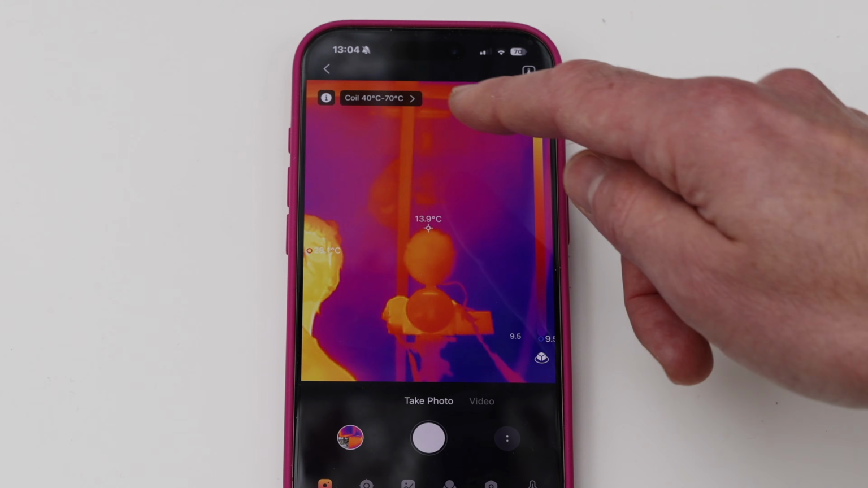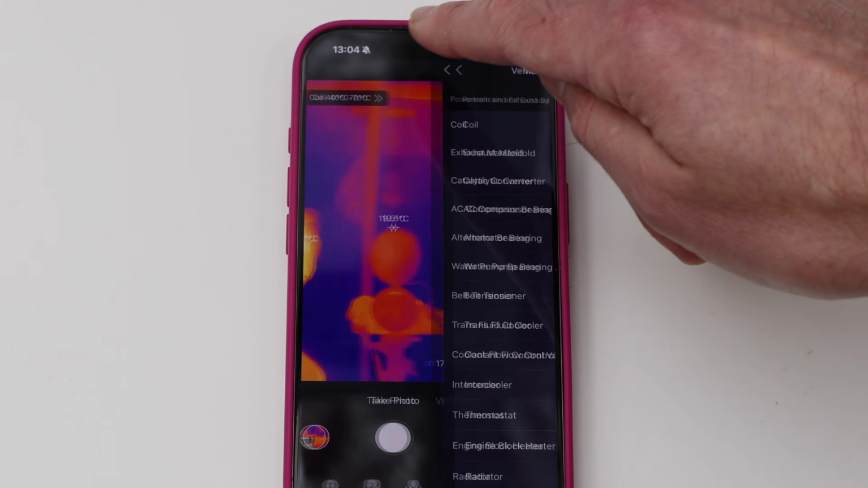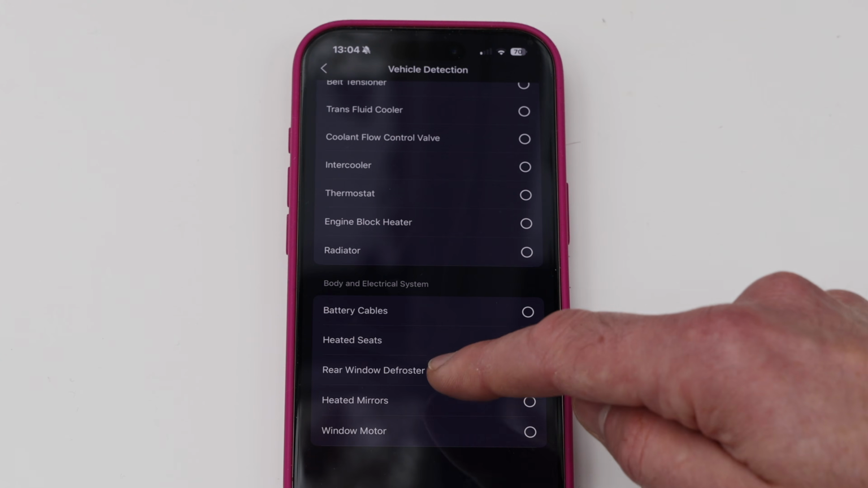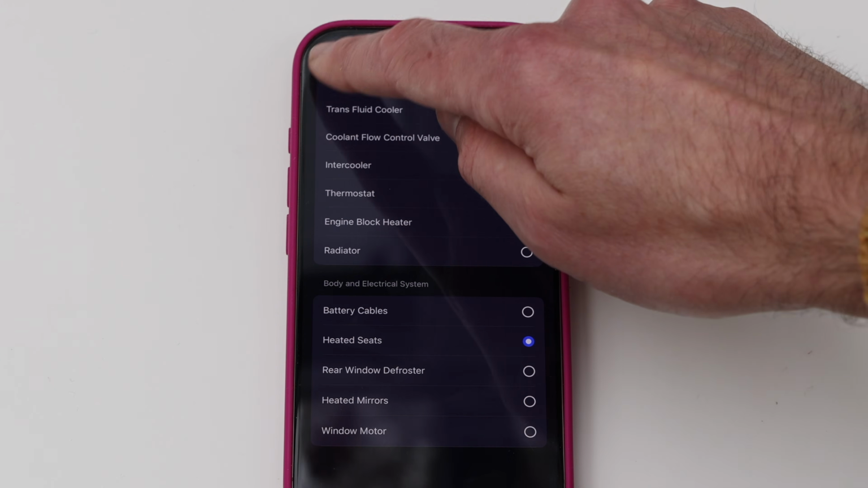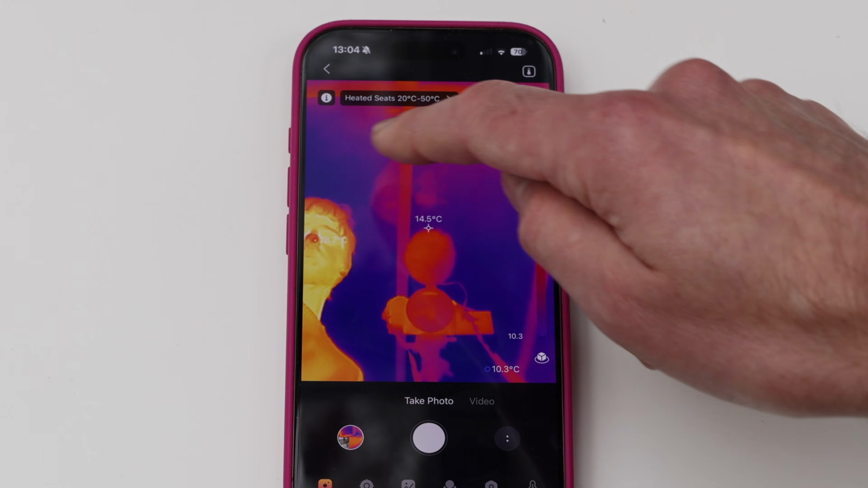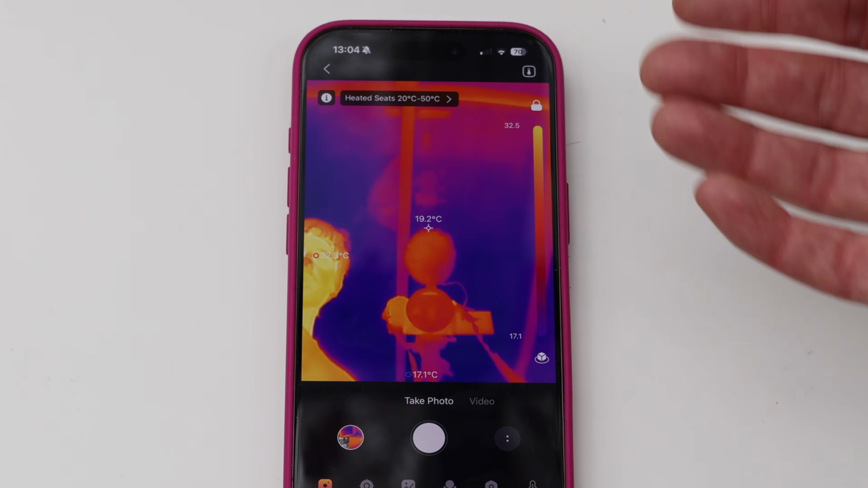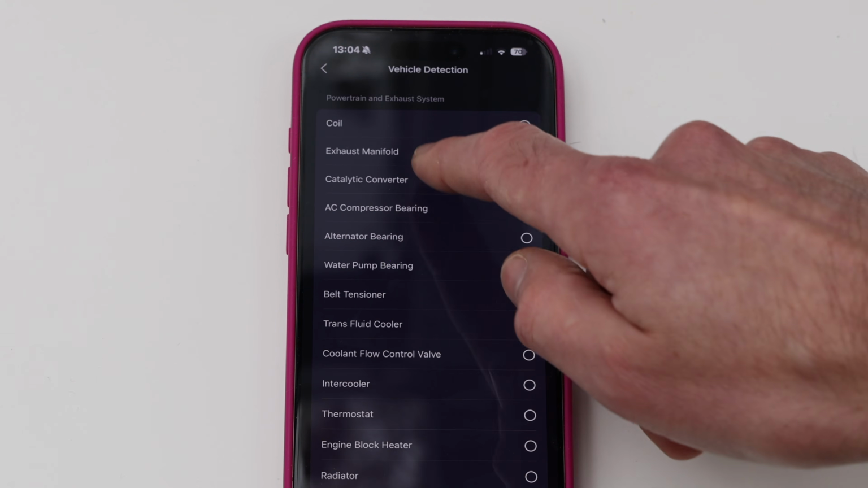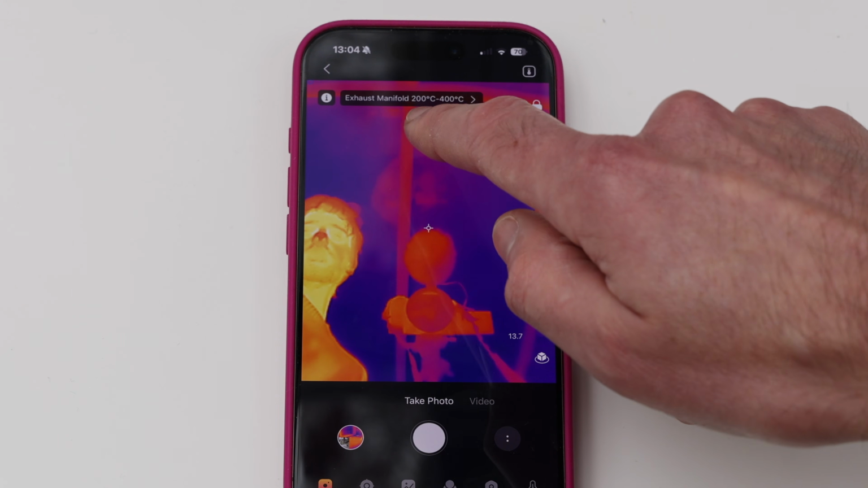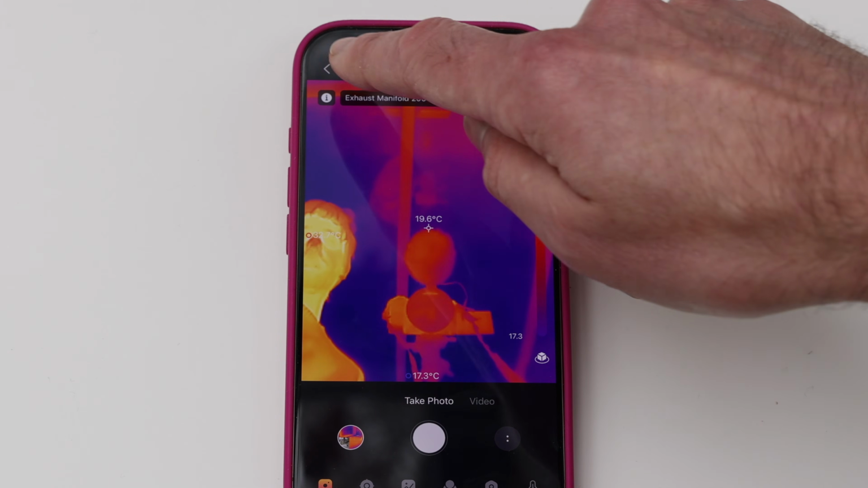Now, the manual is not good, so I don't really understand all about this. But if you click up, you see it says coil. If you click up there, look at that, you can select all these different things. Heated mirrors, heated seats. If I click heated seats, 20 to 50 degrees Celsius. So it's almost like a bunch of preset settings, really, that you can walk around and make sure that everything is working correctly. Exhaust manifold, let's see what that temperature says. Exhaust manifold, 200 to 400 degrees Celsius. So that seems really good.